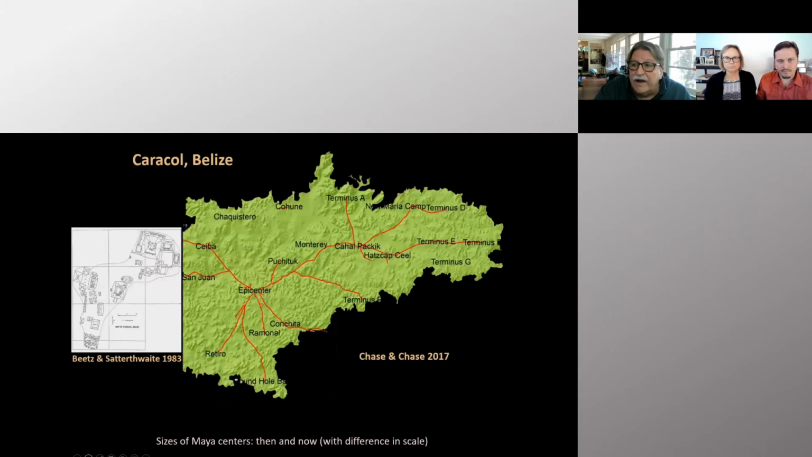Just to reiterate, when we started at Caracol in 1983, we had 78 structures. Today, those 78 structures fit in the middle of the site in the letter C. So just to give you a sense of how the scale has changed overall.